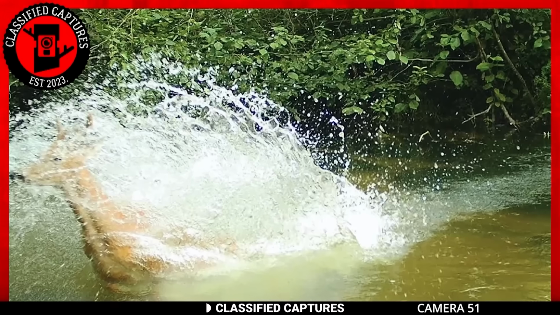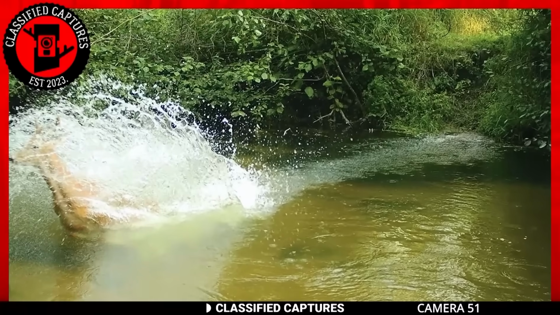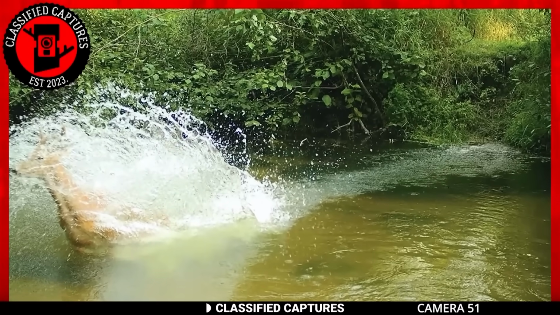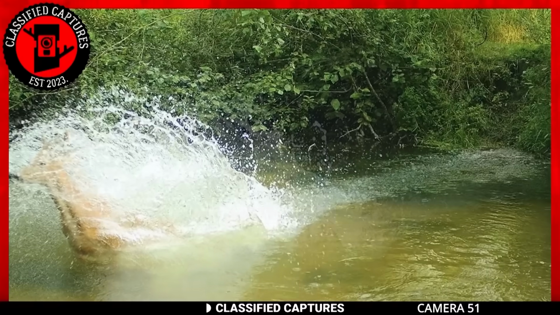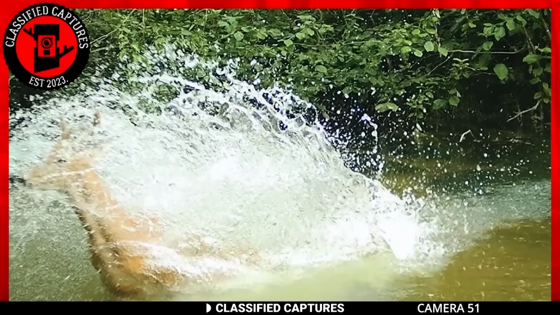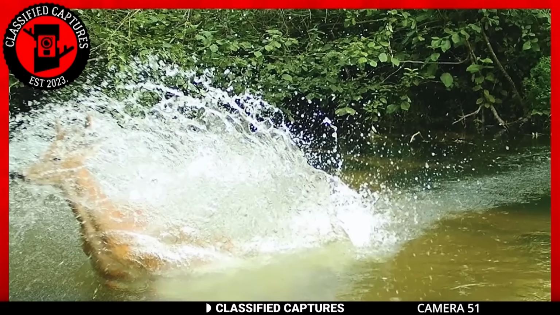For those who didn't know, deer are impressive swimmers. They got great legs. Wait, did I say great? I meant strong legs with a natural buoyancy that allows them to float. Yeah, despite their skill, their body allows them to stay afloat. If they had webbed feet, we'd definitely call them water animals. Either way, that's a great capture.